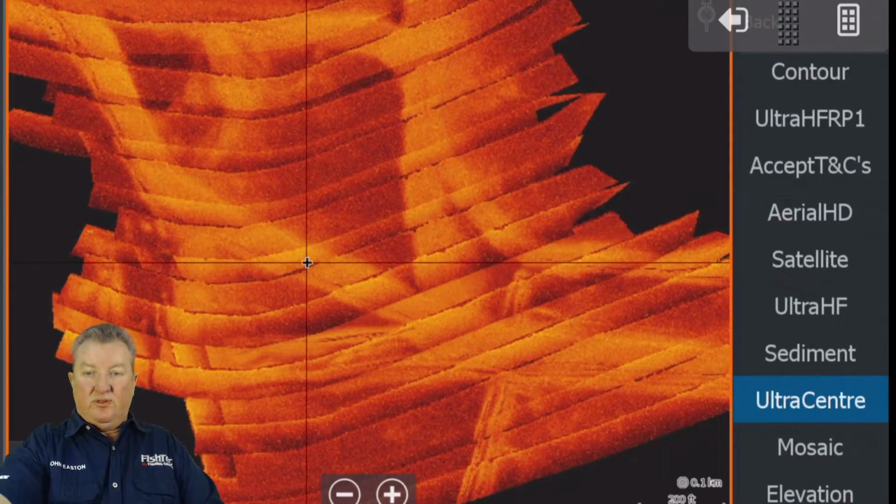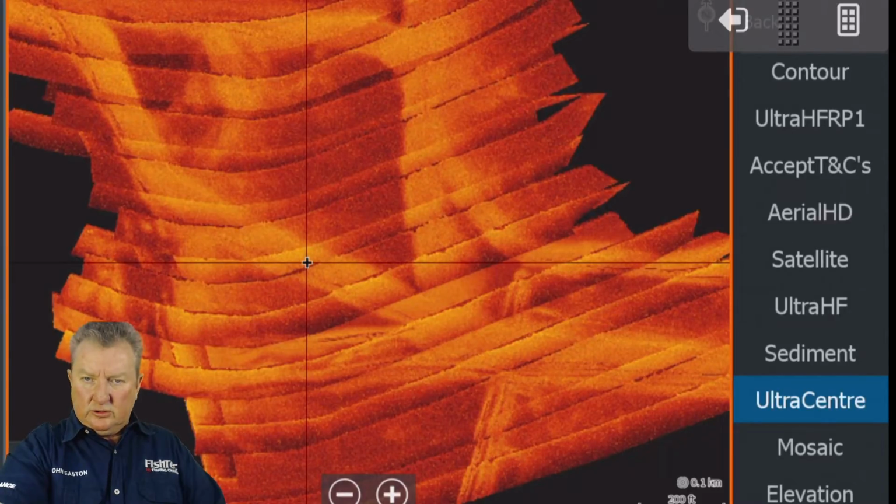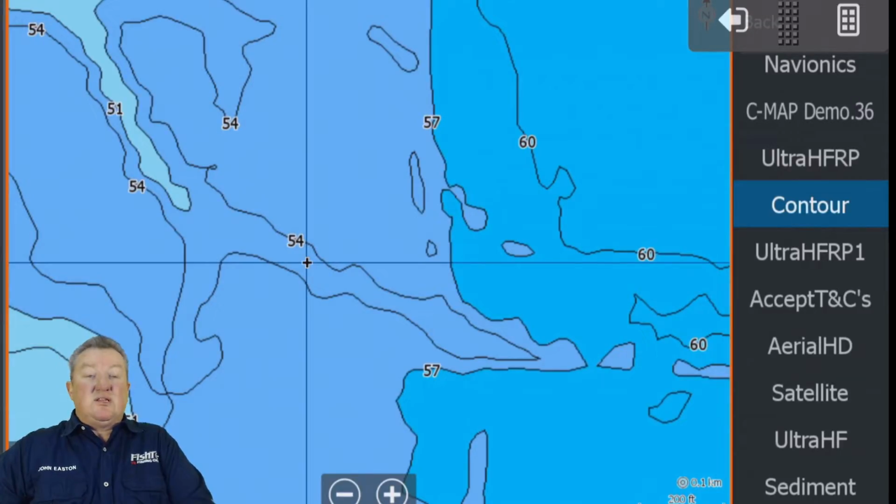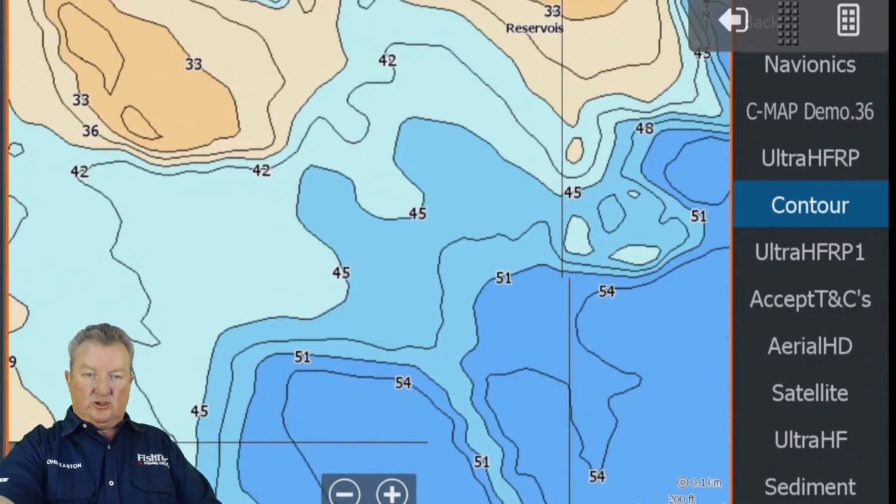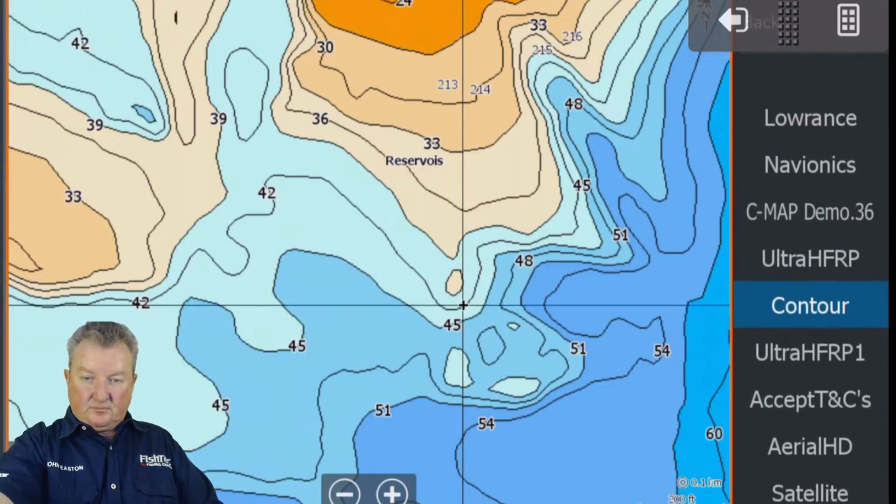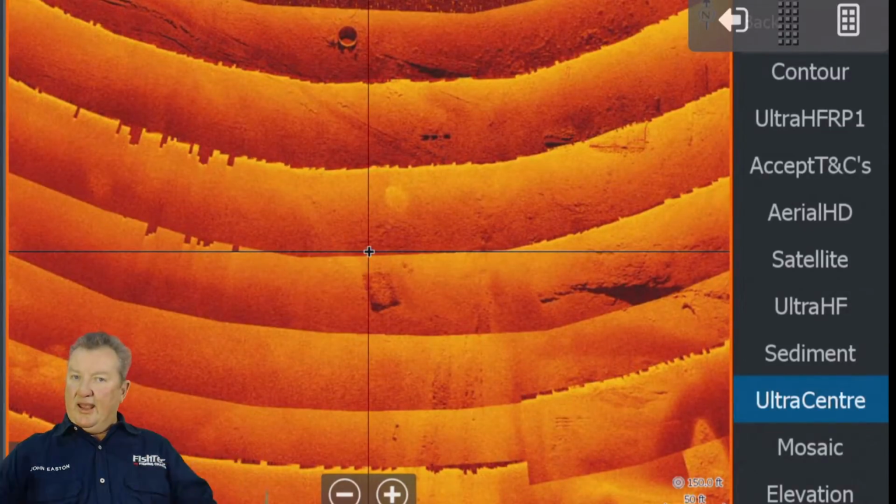Are they in a good depth? I haven't done the depth data yet. Let's just see if we still have the center. Let's go to contours. The contour data should still be over there. Yeah, that's 54 feet. The dam at the time when I scanned it was down by 24 feet, so you're looking at 30 feet. That's still maybe a little bit deep. But as you start to move into these shallower areas like this, let's go back to that Ultra Center. Now we're talking very fishable areas, especially when the dam drops.